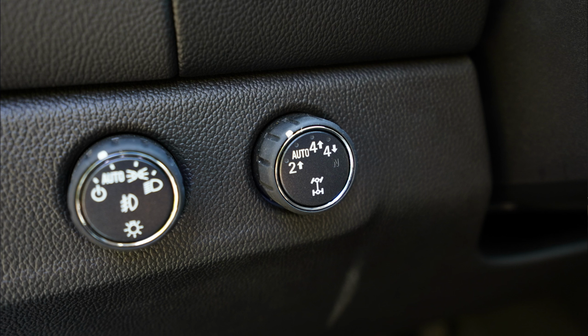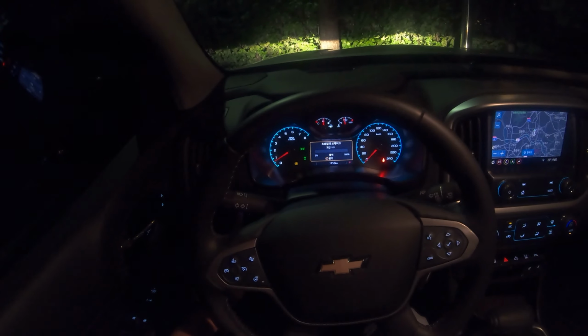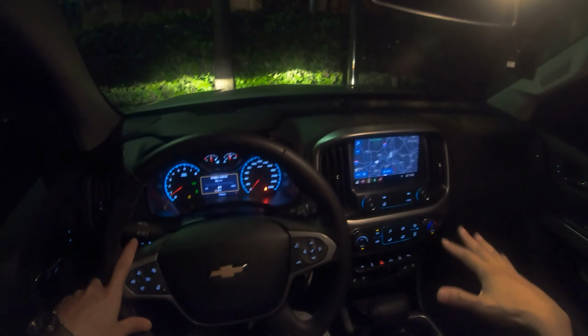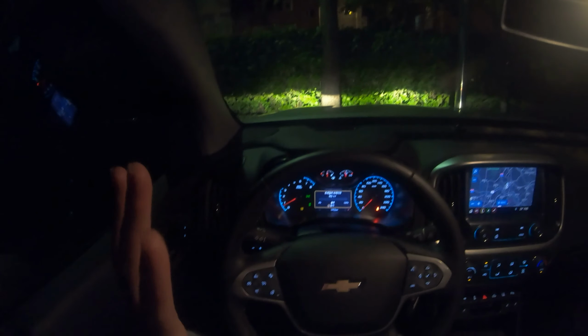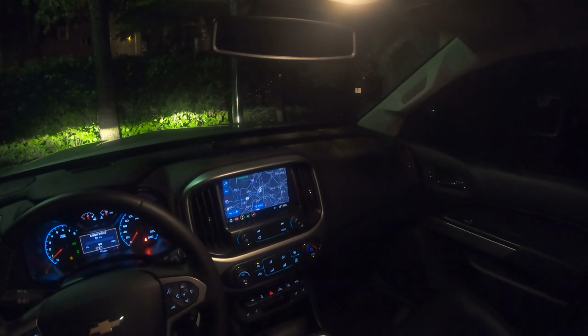Control for the headlamp, control for the all-wheel drive, part-time four-wheel drive system, and that's for the trailer braking, so you can enjoy trailering. This guy also has a sway control and trailer braking, so you can have fun outdoor activities, being very safe.